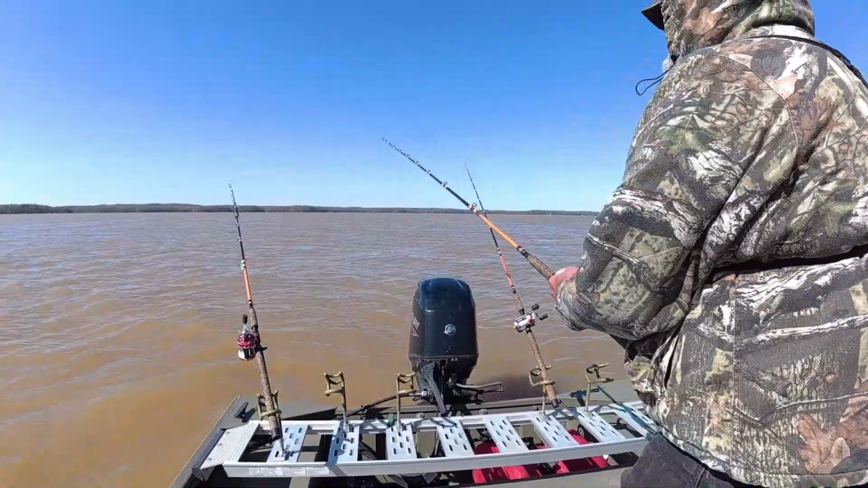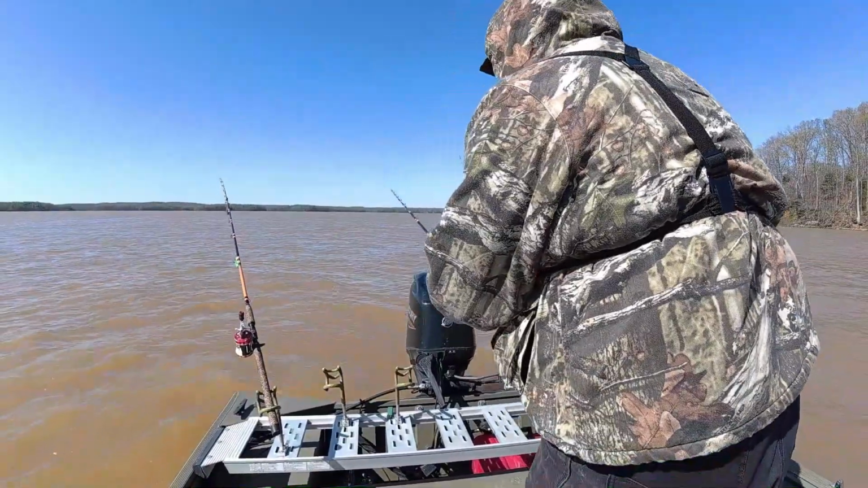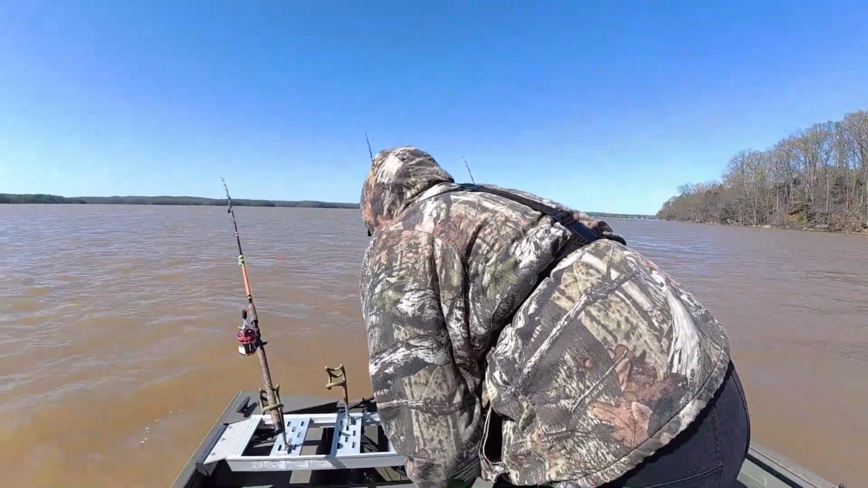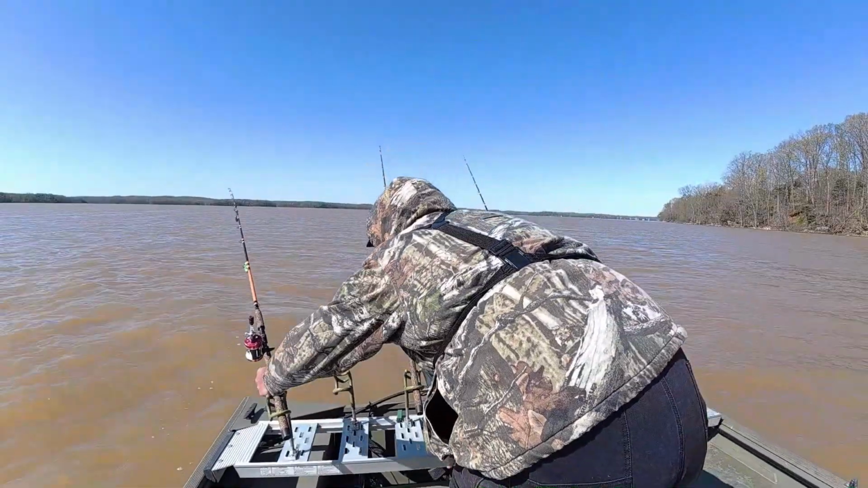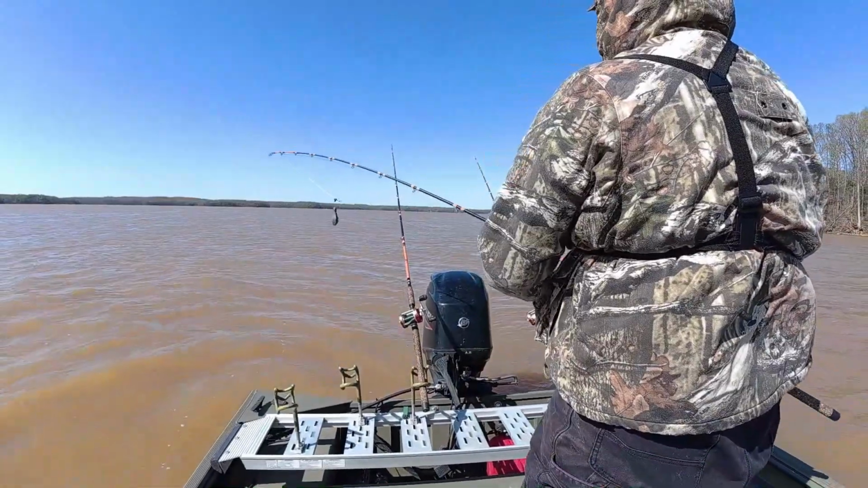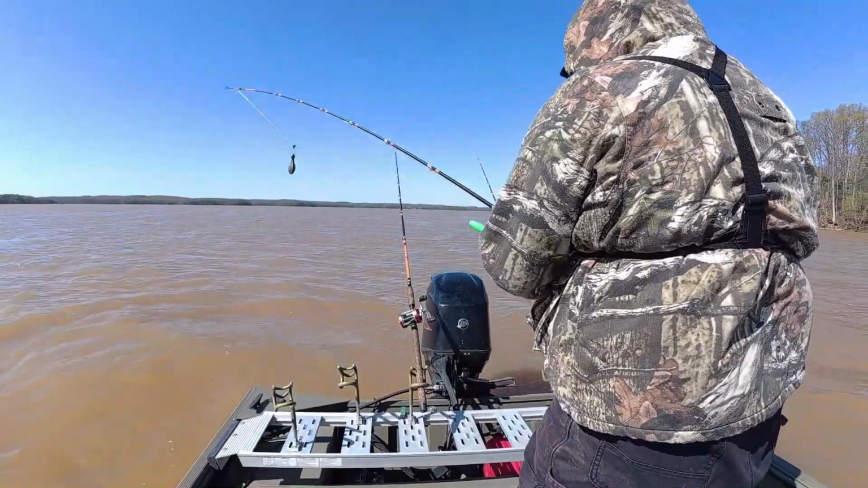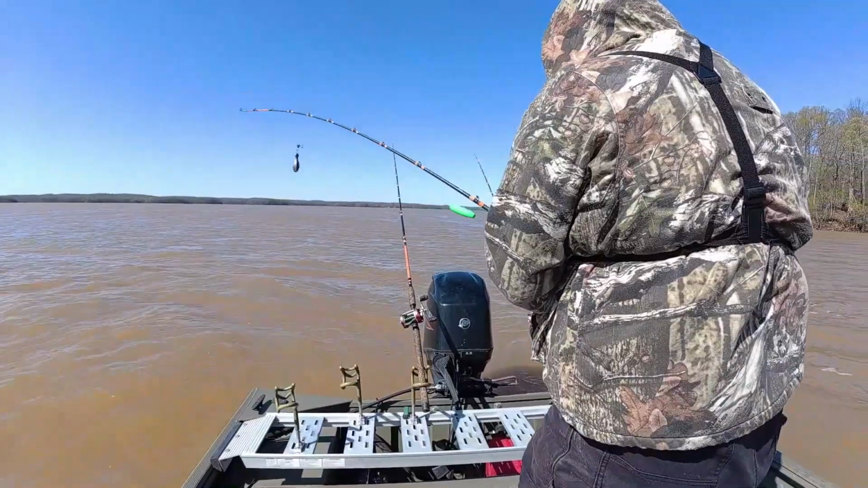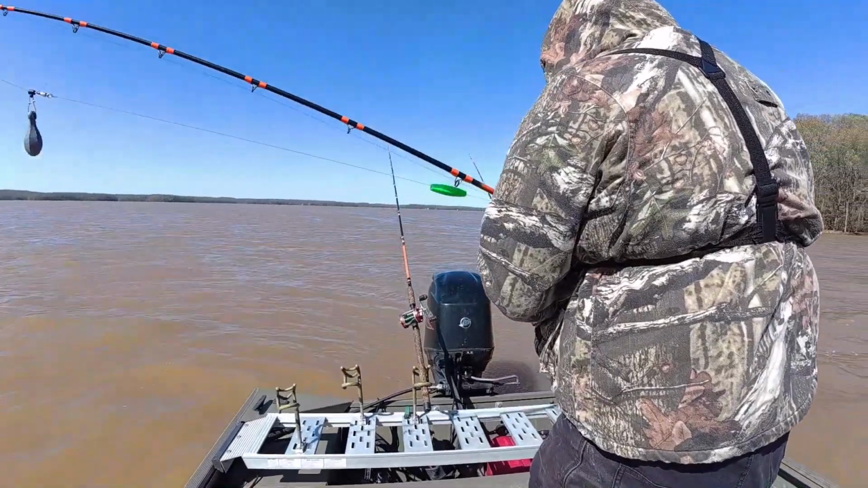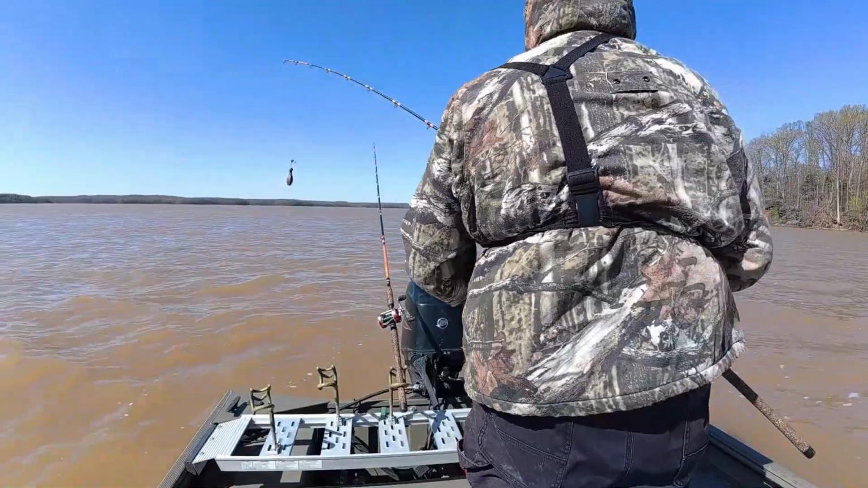So this is a narrower place in that channel that goes out across that flat. I'm hoping that narrow place will pull those fish up through here closer to where I'm fishing, like a funnel. You just never know.